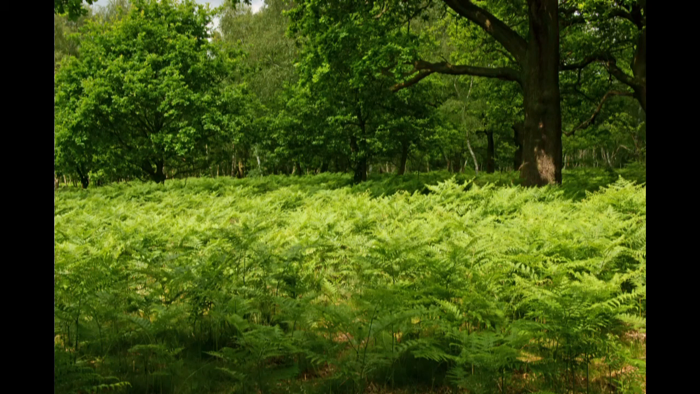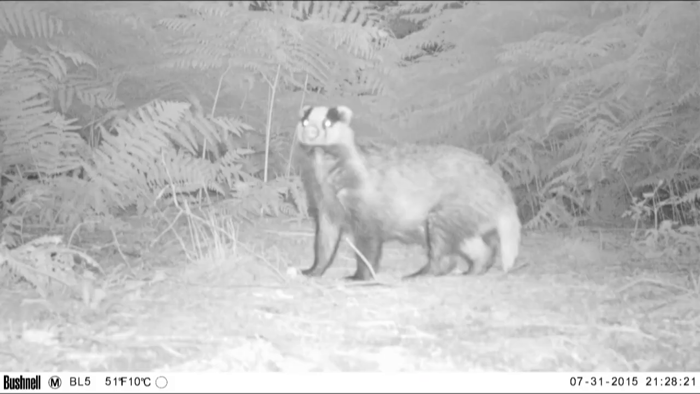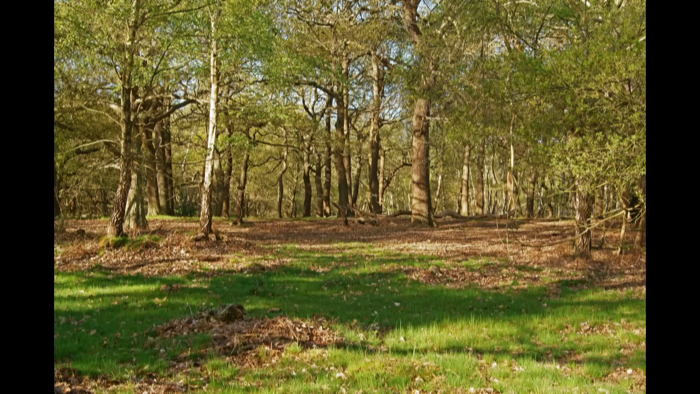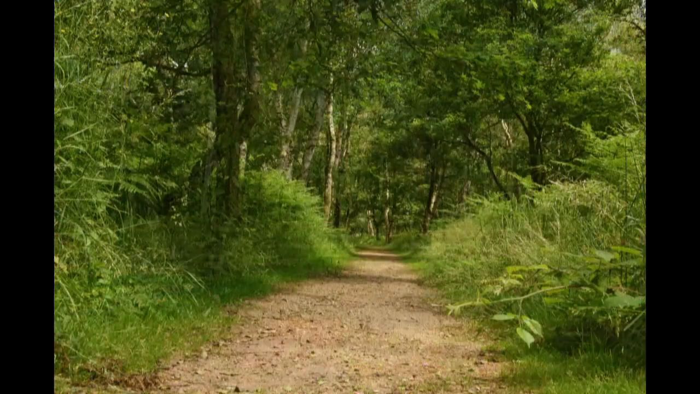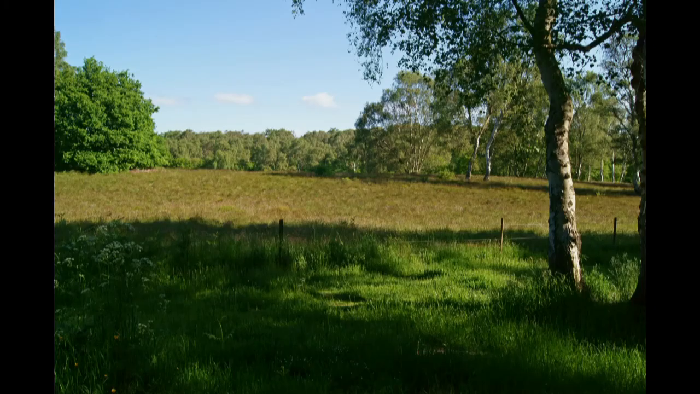It may not be obvious, but there is wildlife out in Sherwood Forest. This film has shown you some of the wildlife species in Sherwood Forest. They may be anywhere, trying to forage or finding a place to rest. Sherwood Forest is home to a variety of wildlife, and we are only the visitors. Enjoy England's most famous forest, but please respect the wildlife and its habitat.